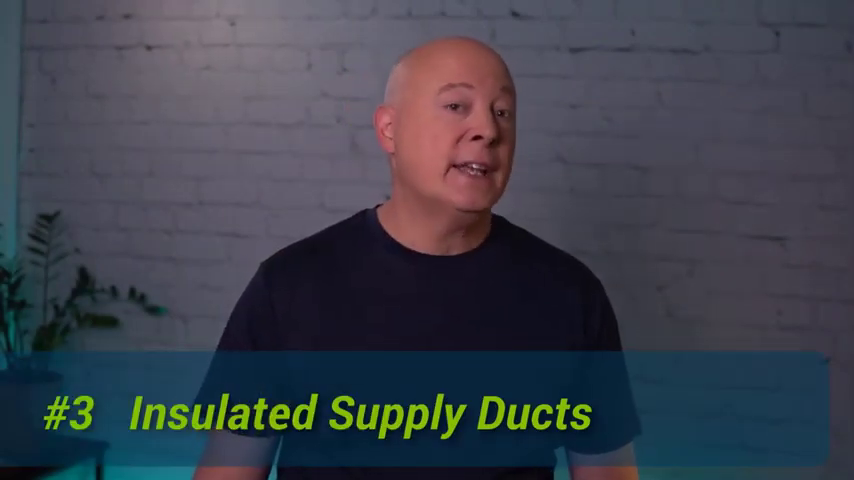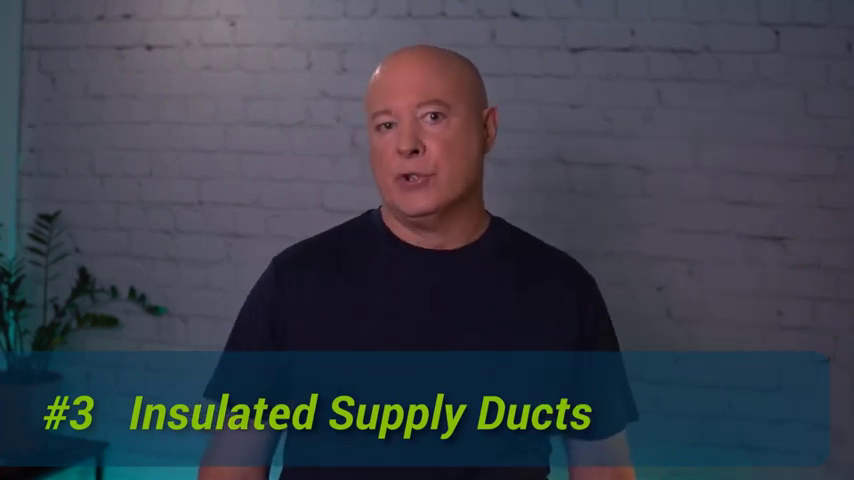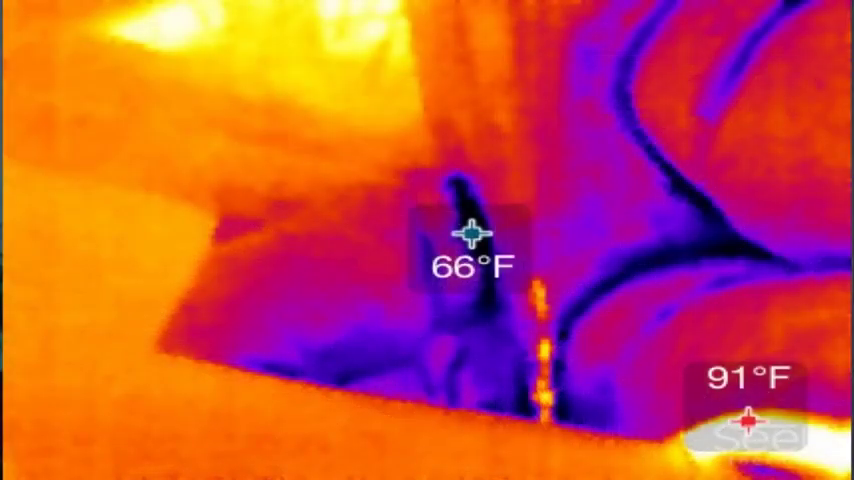Tip number 3 is focus on insulated supply ducts. Thermal imaging relies on there being a temperature difference between the air leak and the surrounding duct surfaces. So it works best to show hot or cold conditioned air leaking out of insulated supply ducts. Turn on the heat or AC and the air leaking out usually shows up great against the insulated outer surface of the ducts. While it is most dramatic when the leaks are significant, it's always worth seeing if anything shows up, even when the leaks are much smaller and more diffuse.